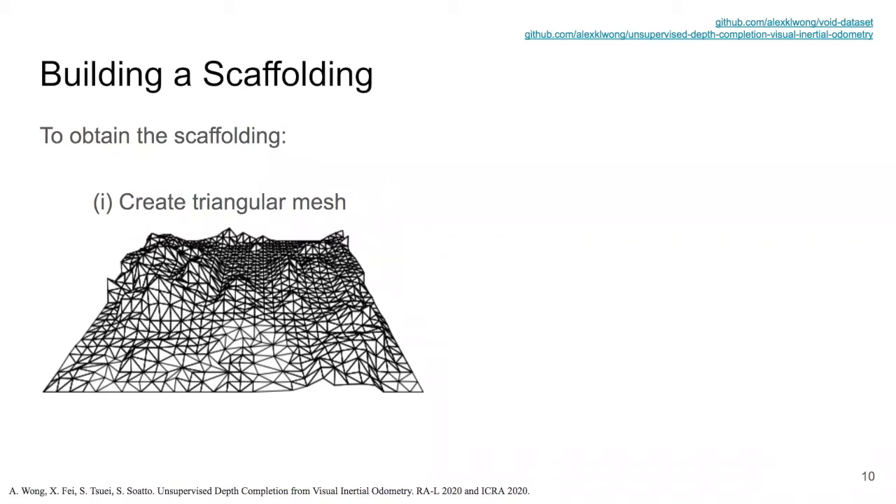In practice, there are many ways to determine connectivity. In this work, we choose Delaunay triangulation, a popular meshing technique. To obtain the scaffolding, we can apply a lifting transform to back project the sparse points from the 2D image plane to 3D and compute the triangular mesh using a convex hull. This process is parameter-free, computationally cheap, and can be done in n log n time.